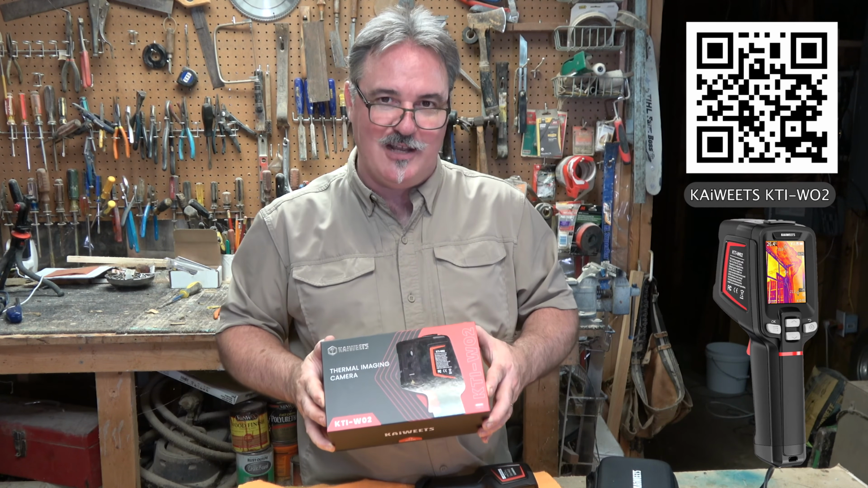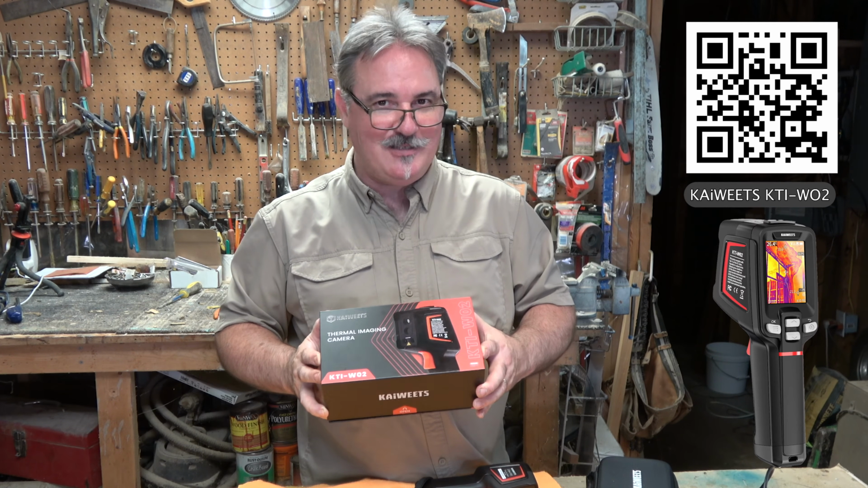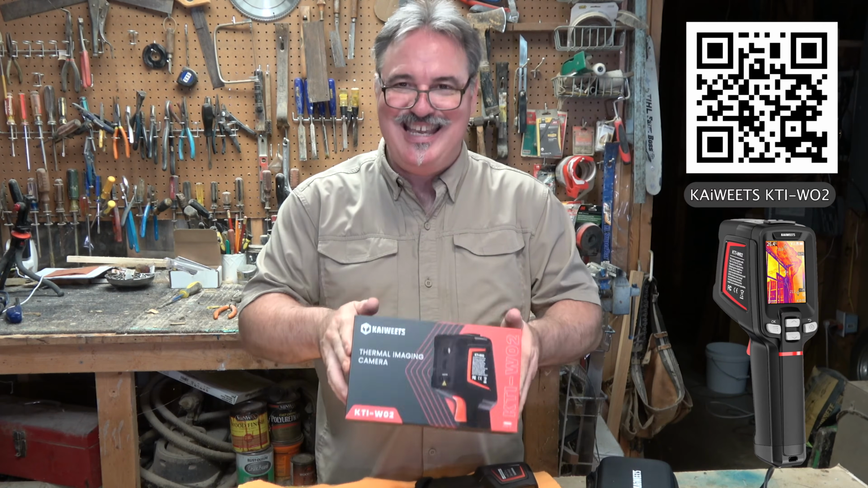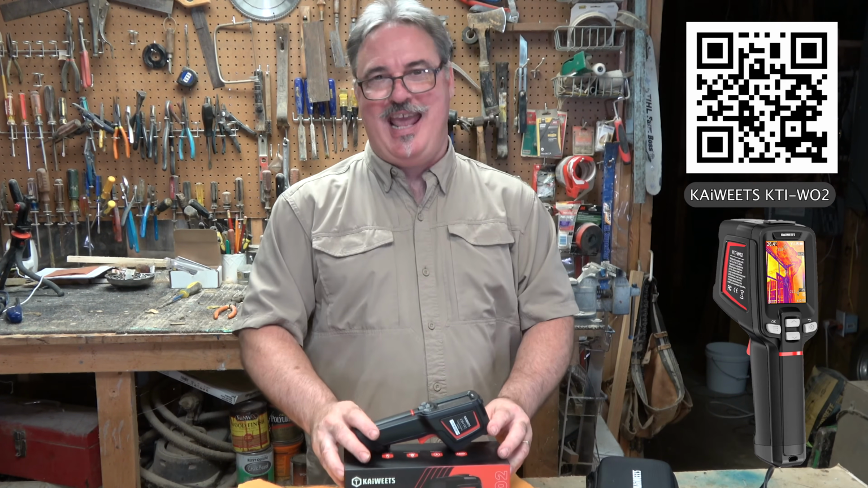Like I said, I've been playing with this thing for a couple of days, and the things that you can see, it's fantastic, and it saved my entire house. So there you go. I'm going to go replace that outlet probably tomorrow after I run to Ace Hardware. The KTI-W02 Thermal Infrared Imaging Camera.